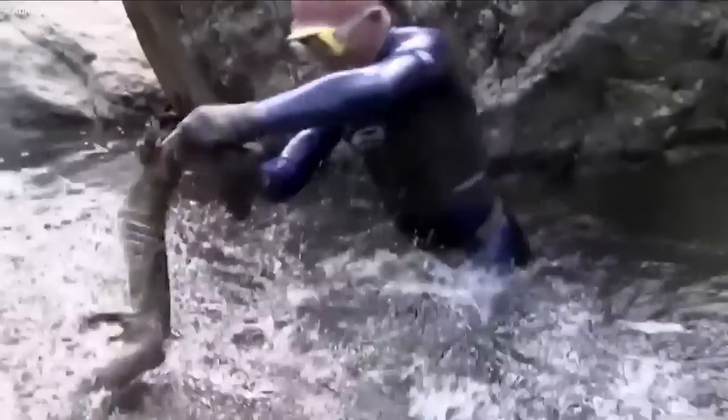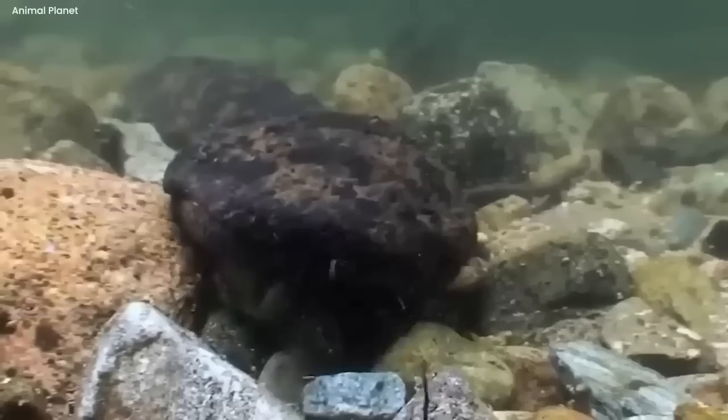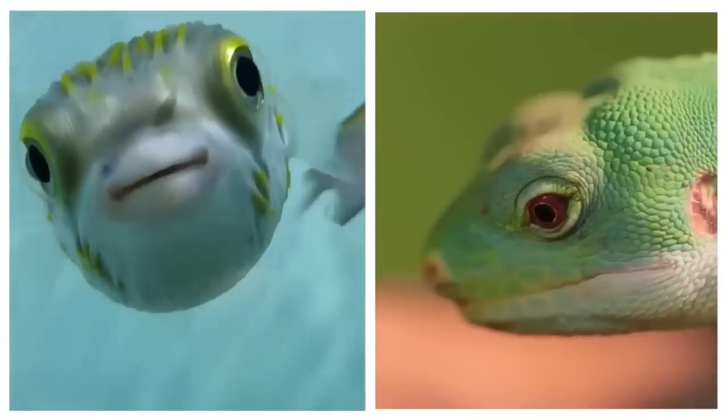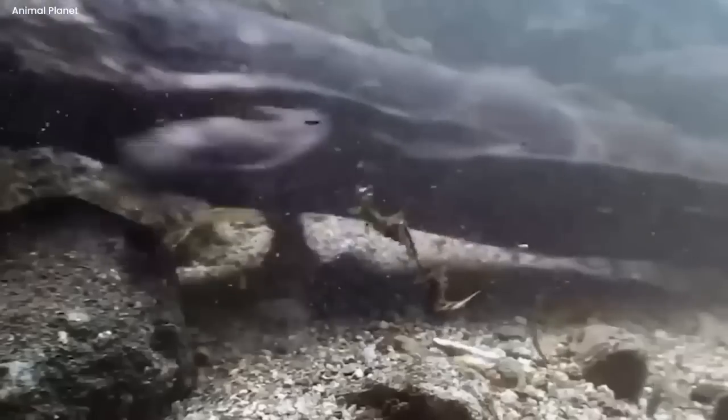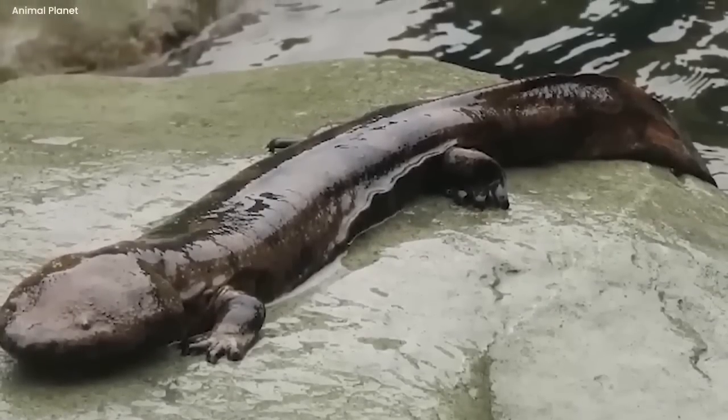A giant salamander. Giant salamanders look like a hybrid between a fish and a reptile, but contrary to common belief, they are giant amphibians dwelling in an aquatic habitat.